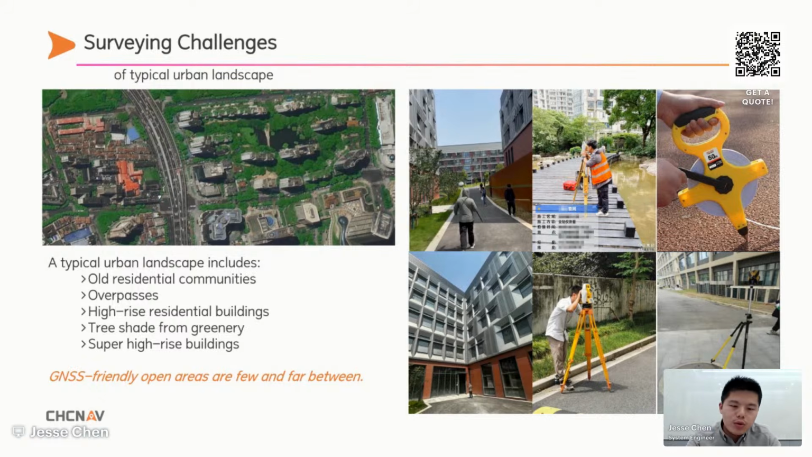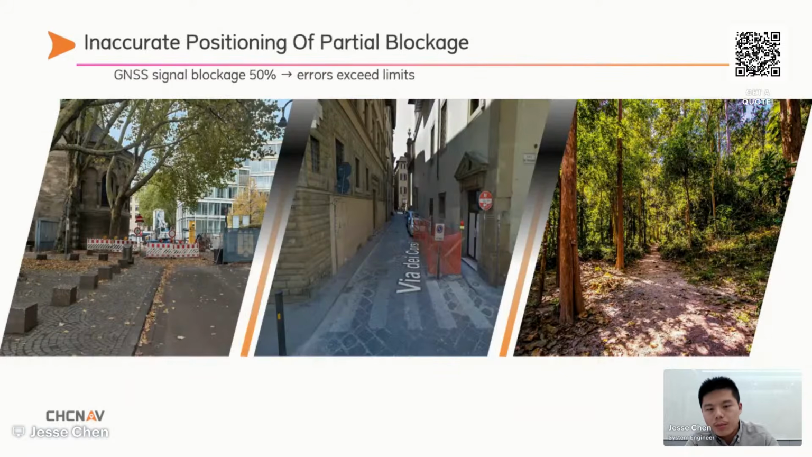Then we have no choice but to resort to alternative methods, like total stations or rulers. To be more specific, signal blockage leads to inaccurate GNSS positioning. When the GNSS signals are blocked by 50% or more, positioning errors can easily exceed limits.